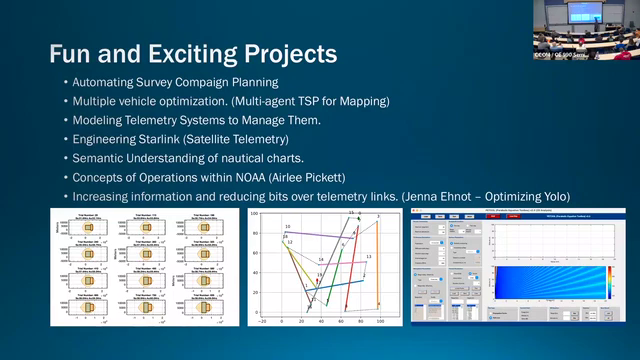And then part of that maybe is multiple vehicle optimization, like multi-agent traveling salesman problem planning. Other people have done this, but I don't think they've done it for this particular application, and there's some nuance to it. The traveling salesman problem, you're probably familiar with that, right? It's like the very first homework problem that Wheeler gives in his algorithms class. You're a salesman, you have to go to a bunch of cities, you can only go to each one once, and what's the optimal path to get through that?